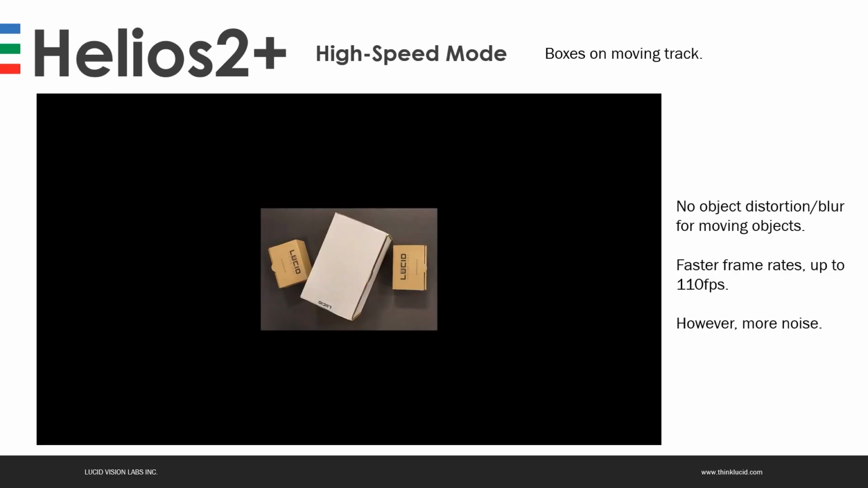And finally, the last new feature we have with the Helios 2 Plus, which is kind of the opposite of the HDR mode. Instead of accumulating frames, we scan much faster from a single frame perspective compared to the standard mode running at 30 frames per second and using 4 phase measurement to create a point cloud. The high-speed mode is able to get a usable point cloud with a single phase measurement.